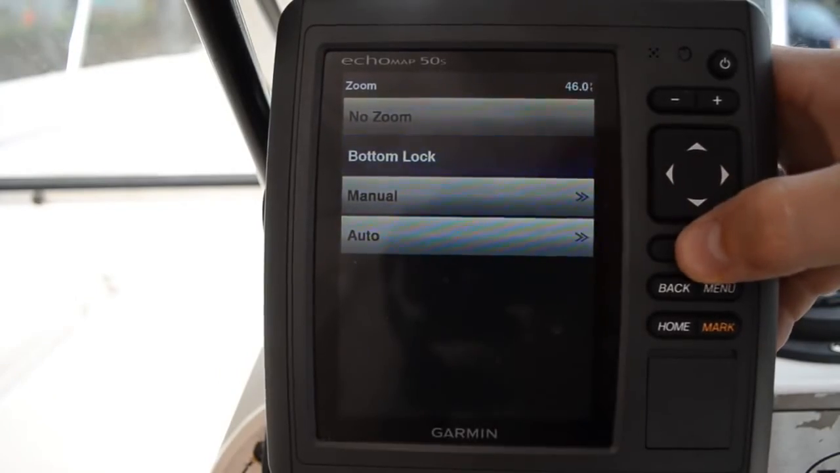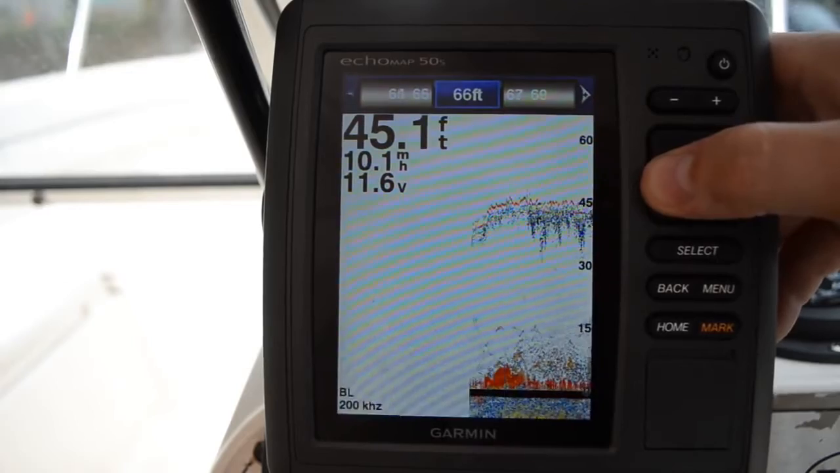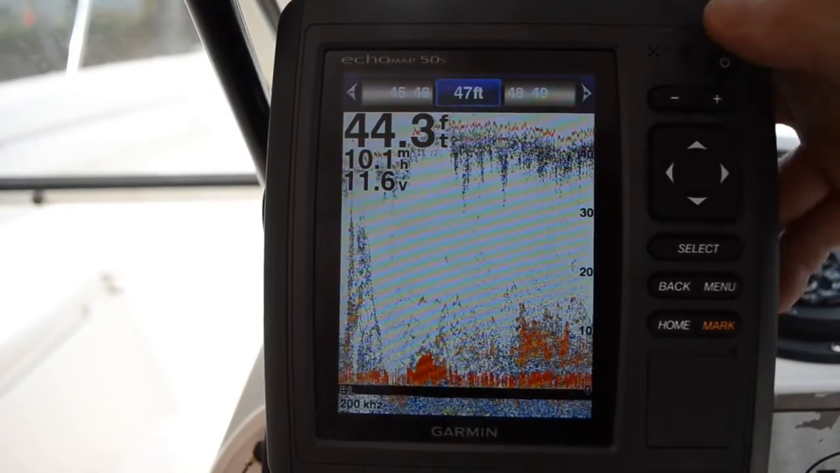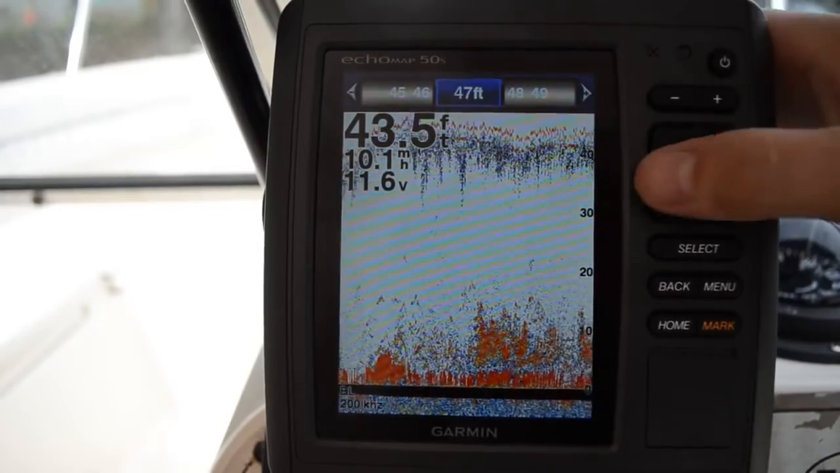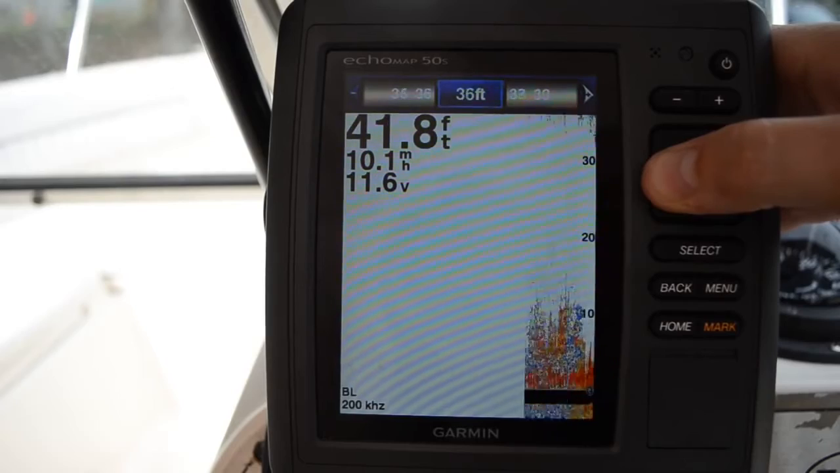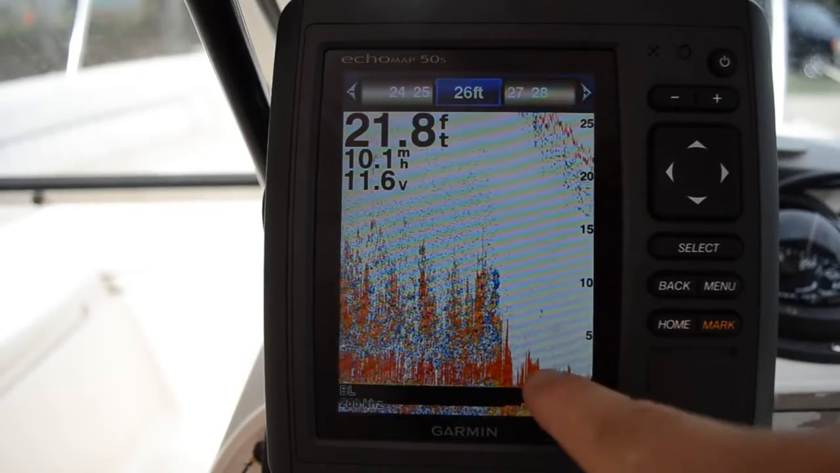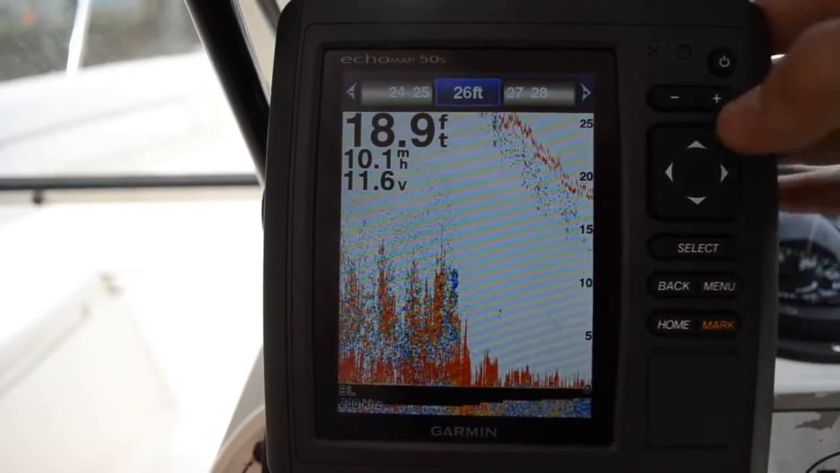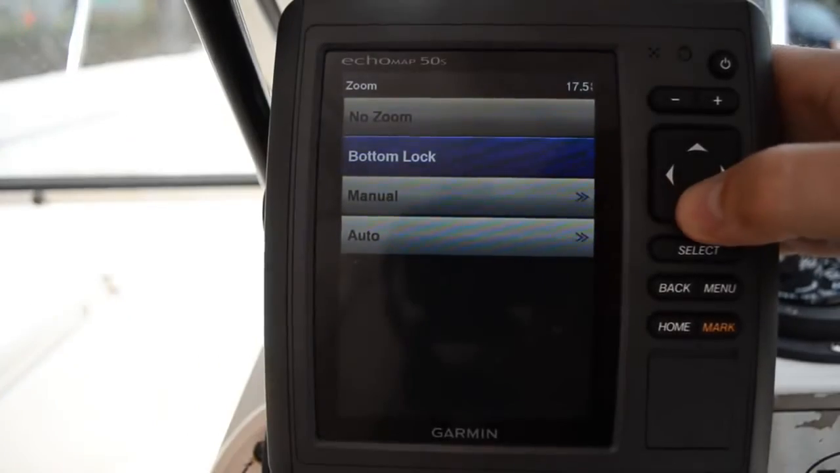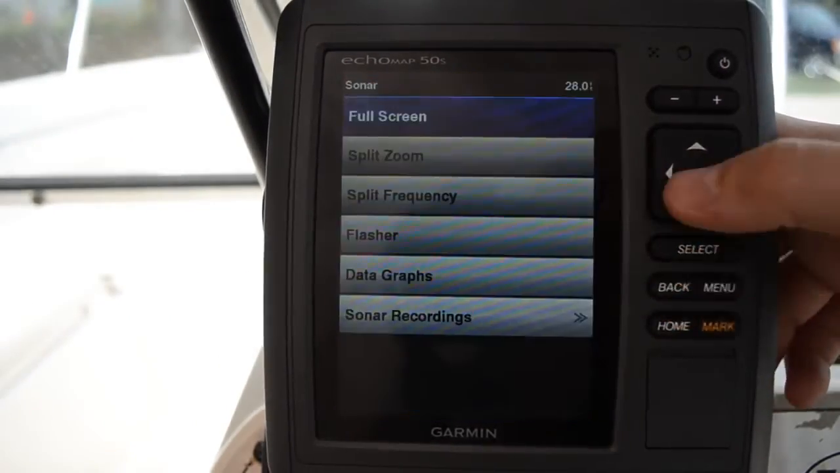Here are your zooms. You can do a bottom lock. We're going to go back here. If you're, say, in 43 foot of water, and you really only care what's sitting on the bottom, you can zoom way out and only see the bottom 15 feet of the water column there. So let's go back. We're going to go no zoom here.